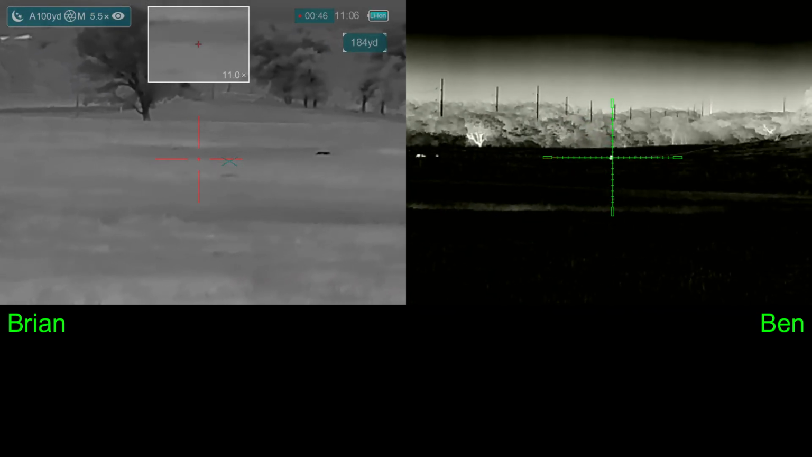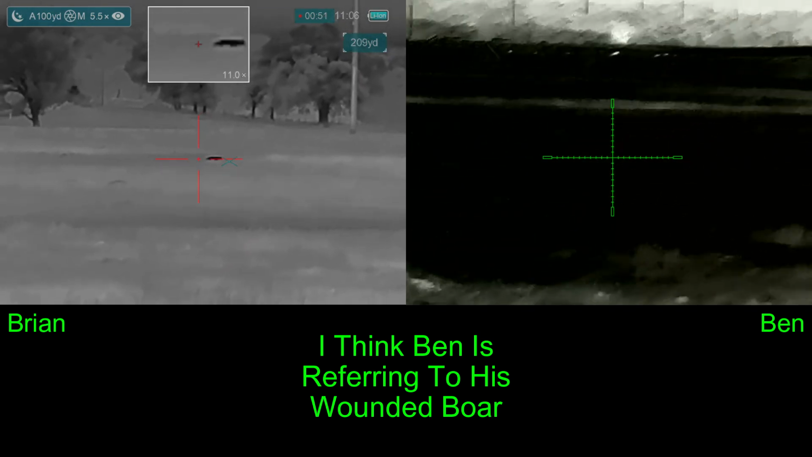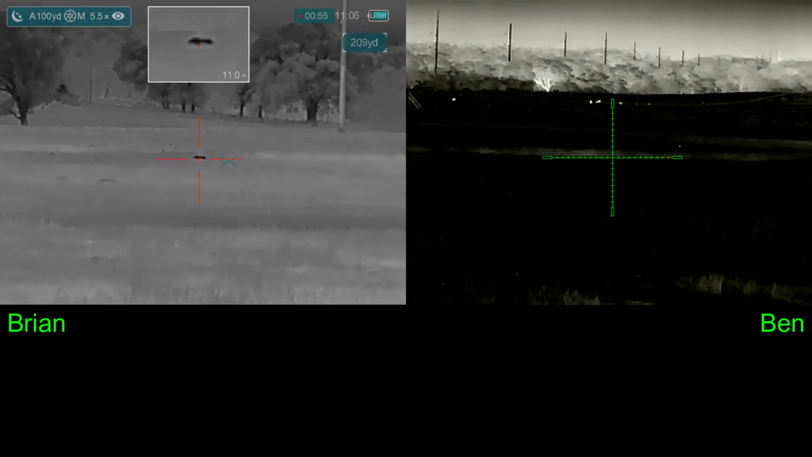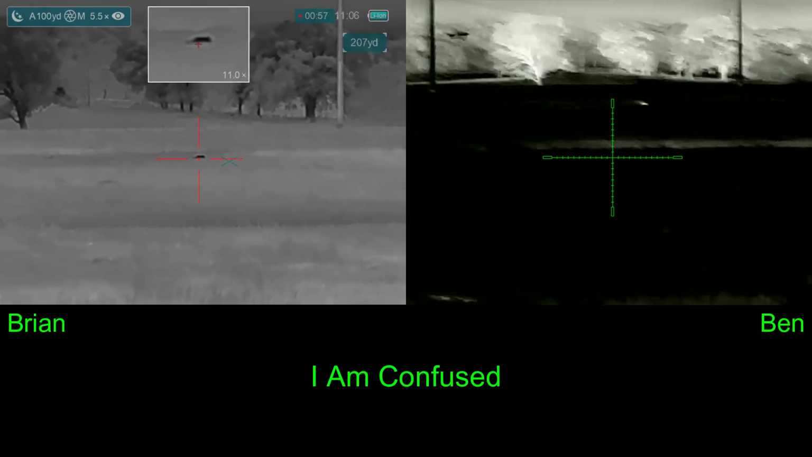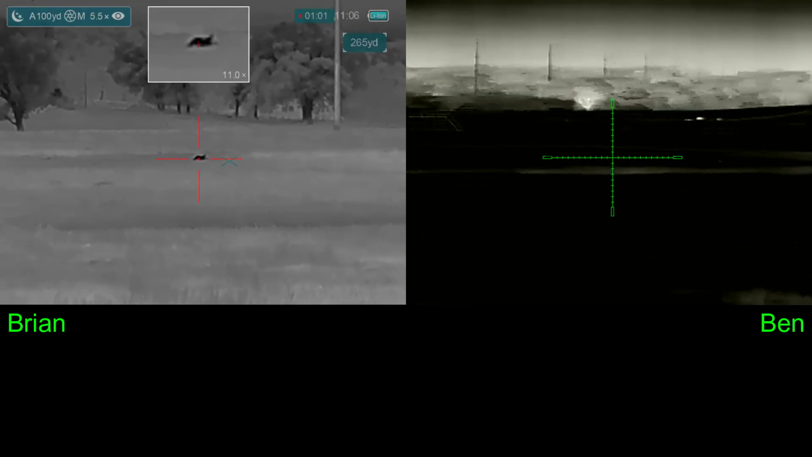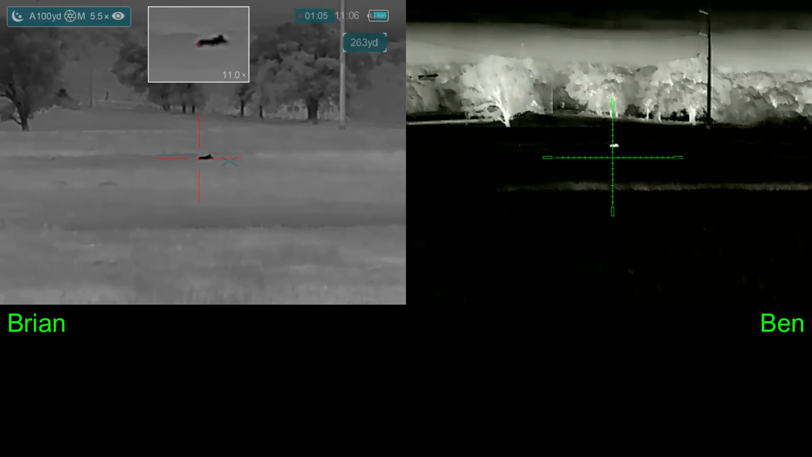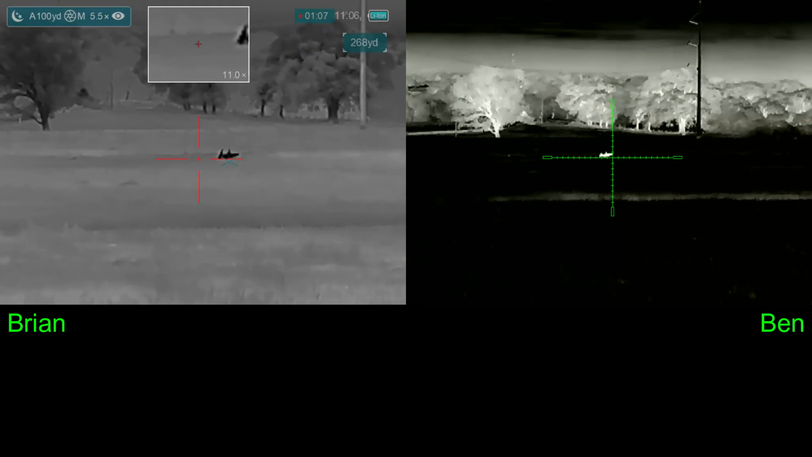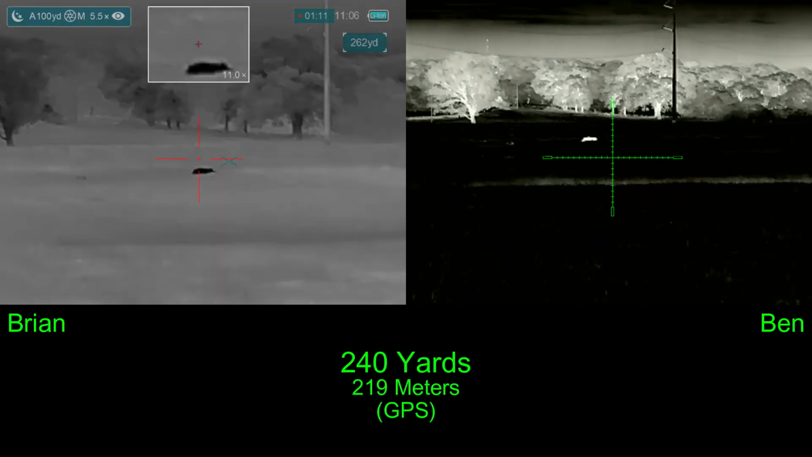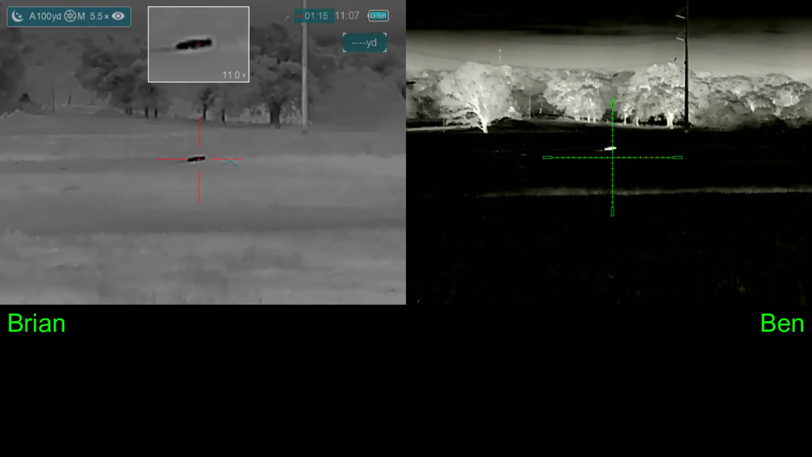Safe. I'm waiting to see if this one stops. Okay. He didn't. Safe. You think he's good? He's kicking pretty good. You want to try again? The one that's kicking? Yeah. Yeah, stand by. Yep, he's up. Should be down now.